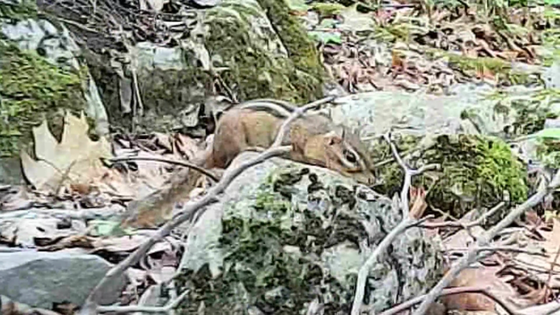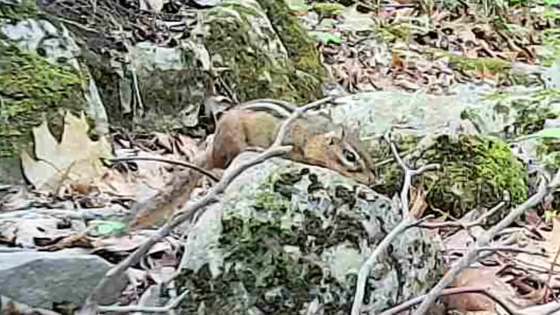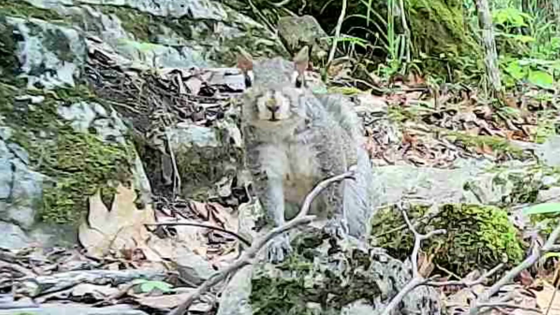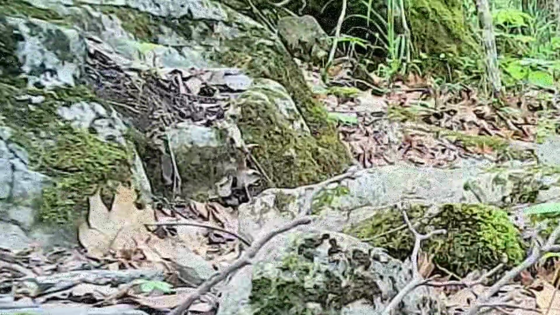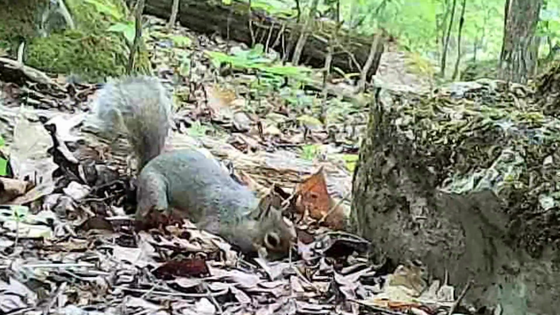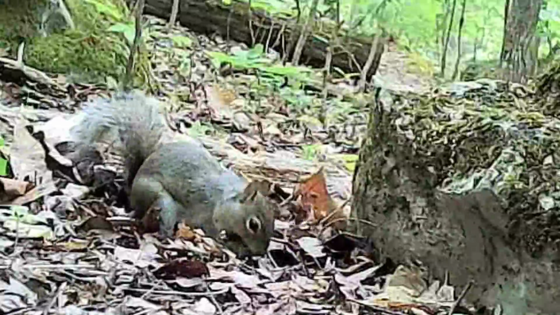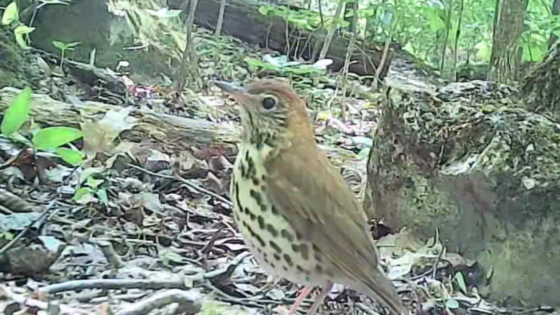Now, sometimes you just gotta take it easy. Old Chucky. But too much to do, ain't there? Too much to do. And you check out the camera every once in a while. And they're still burying these walnuts. I can't believe they're still left. Had a good mast crop last year.